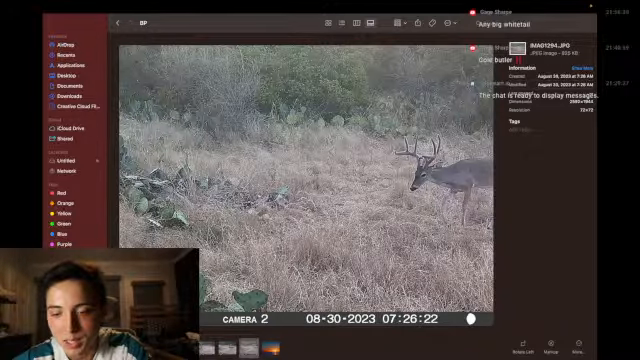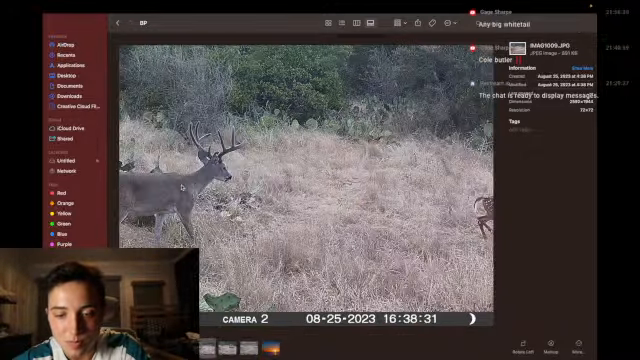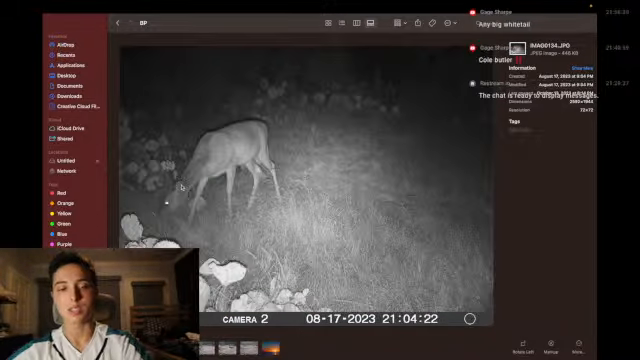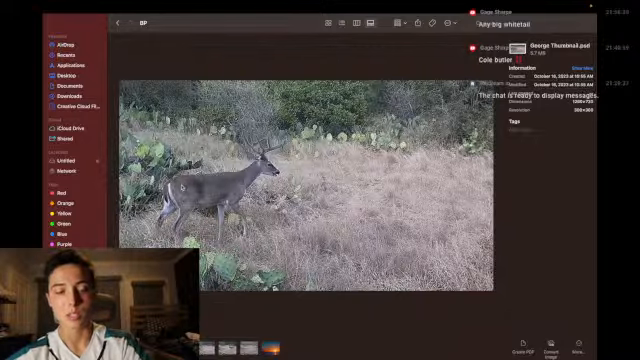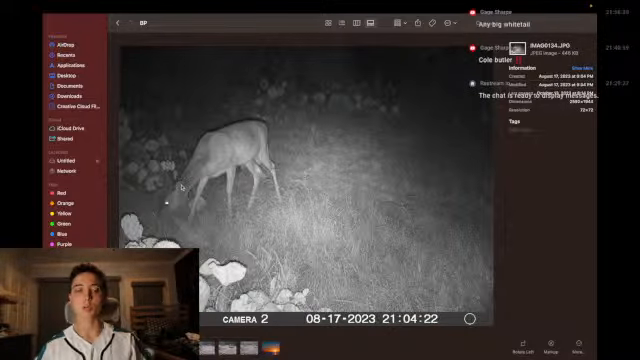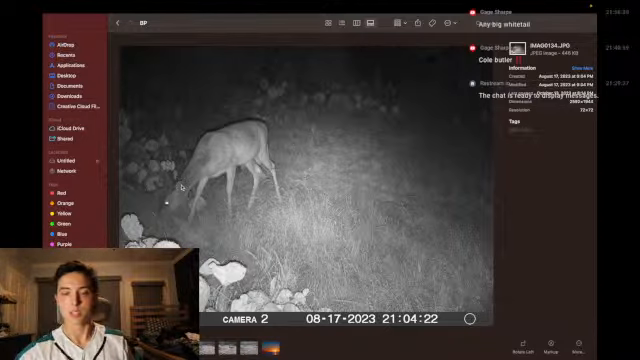As far as big deer go, everything's decent. It's nothing crazy. It's just all pretty young, good-looking stuff, and that's the way it's been, though. It's been good-looking deer that don't really ever reach any crazy potential.